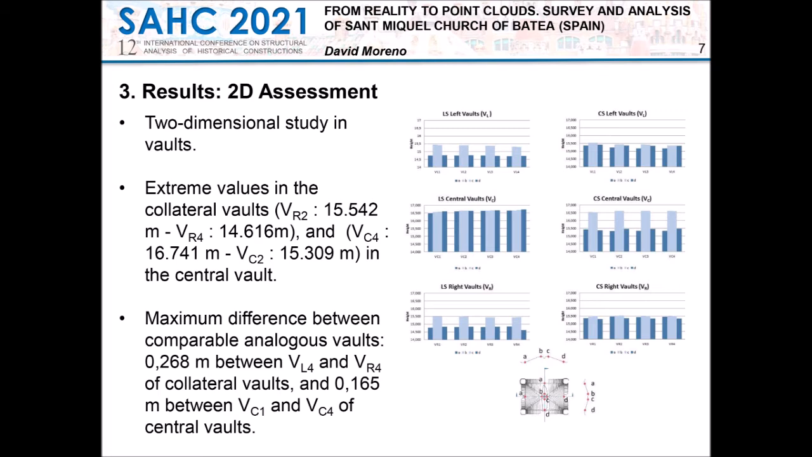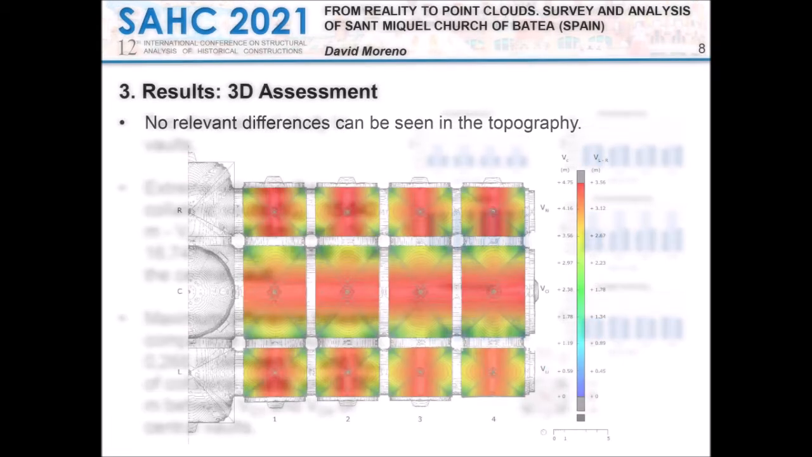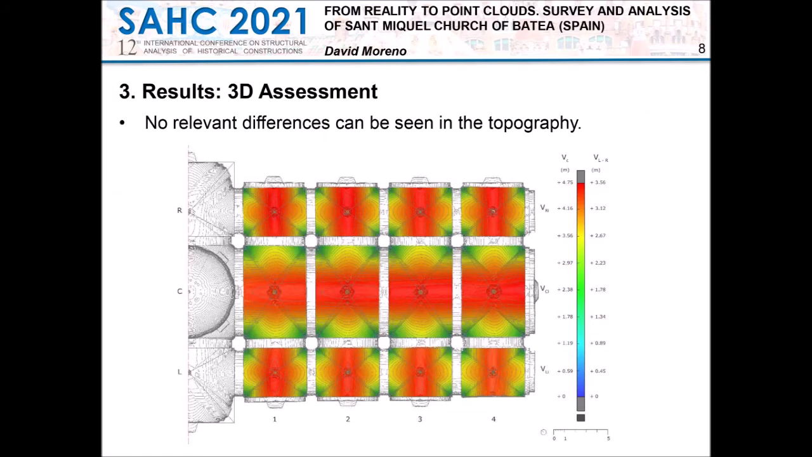The maximum difference between comparable points is 0.268 meters between points of vault L4 and R4 of collateral vaults, and 0.165 meters between the vaults C1 and C4 of central vaults. The topographical representation of the vaults revealed that most of the elements are very similar and no relevant differences can be seen. The visualization includes the maps of the vault's relative heights and contour lines spaced every 10 centimeters. This data allowed an intuitive interpretation of the vault's shape.